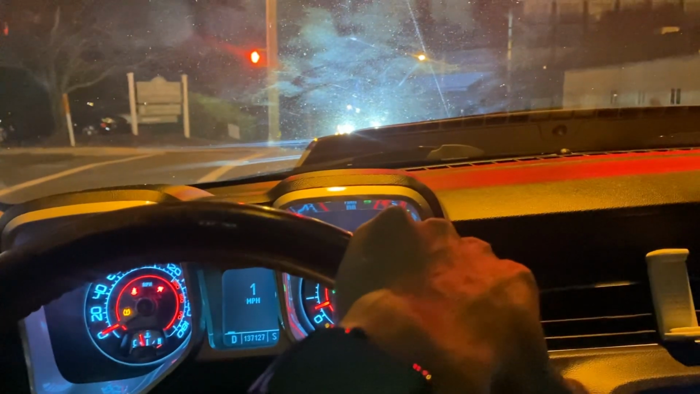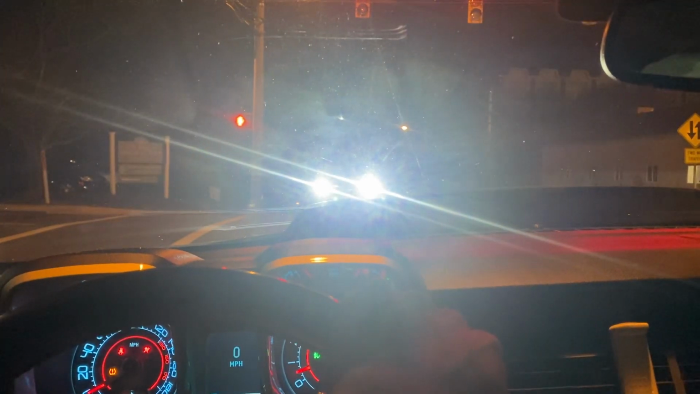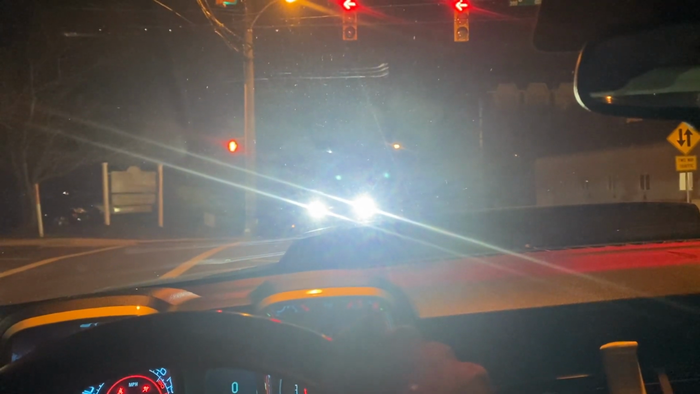God damn, them bright lights. Look at this guy right here with them bright lights. Look at this stupid ass. You can't even see because of them bright lights. They're like a fucking Audi.